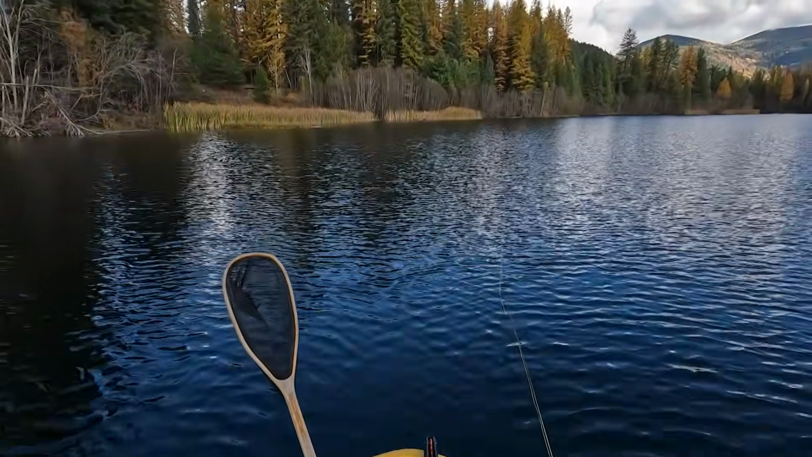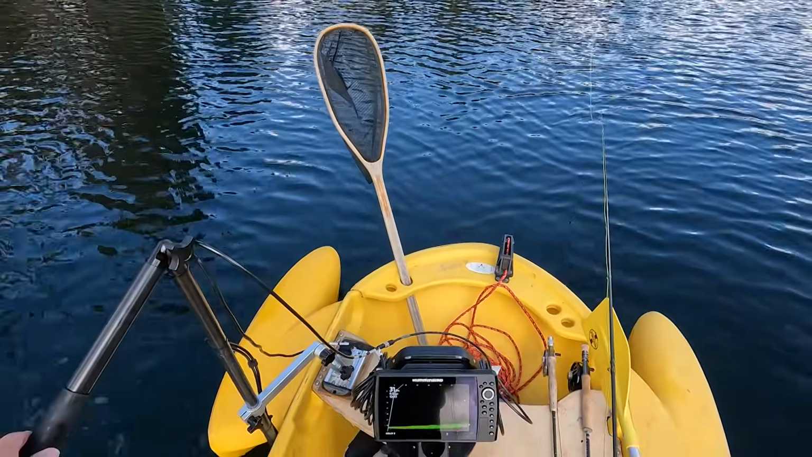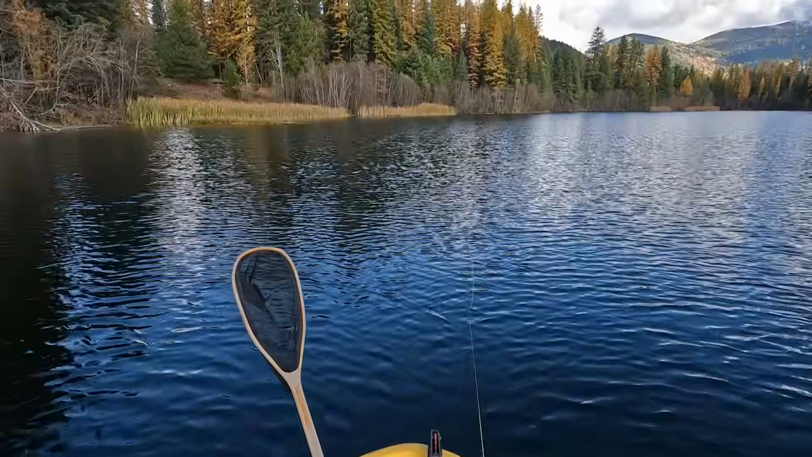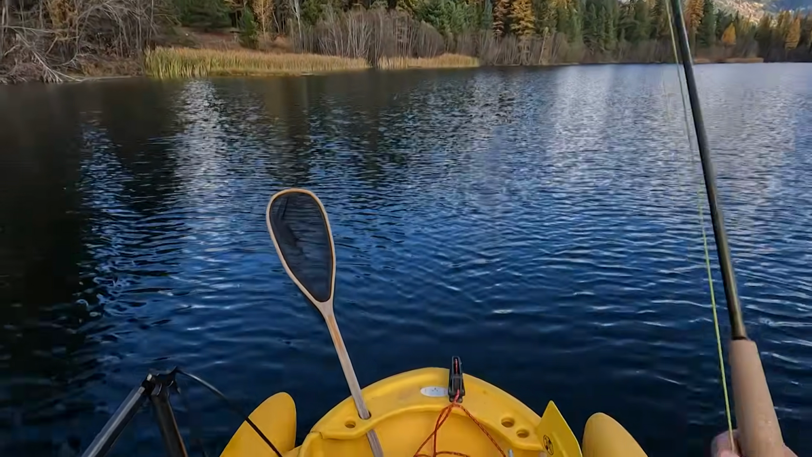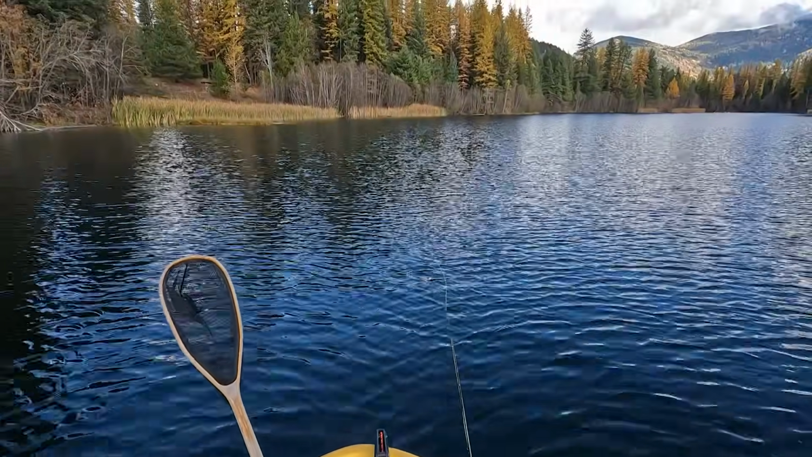Wow, that is so bizarre. Now I've got nothing going on the screen. I had the one floating by. He took it. Oh, there's another one. Oh, he's coming up towards it. Watch my indicator. He's going to take it. Come on, eat it. Came right up towards it. Oh, he nibbled at it. Look, he's chasing it. He wants it. He just didn't take it.